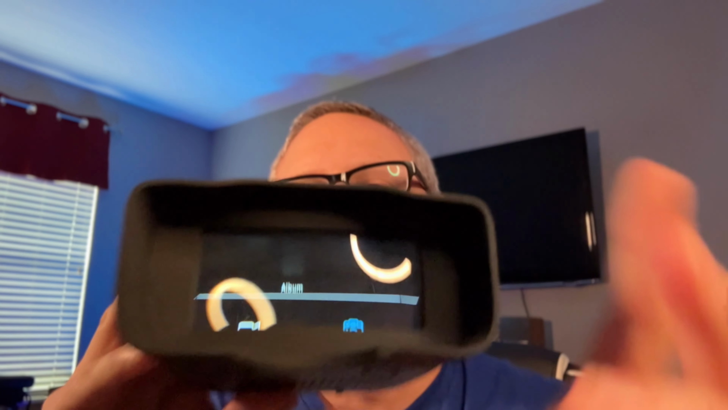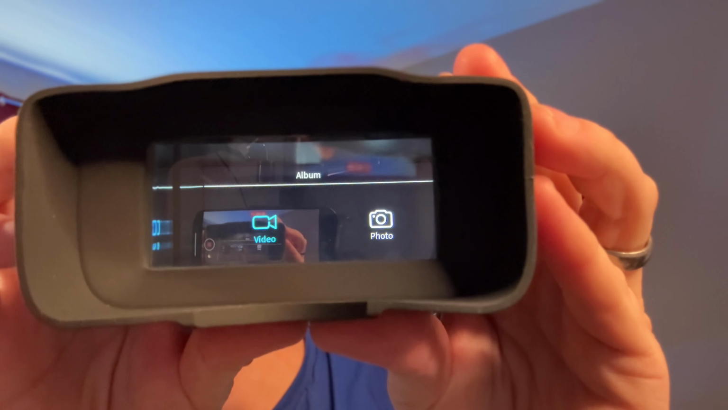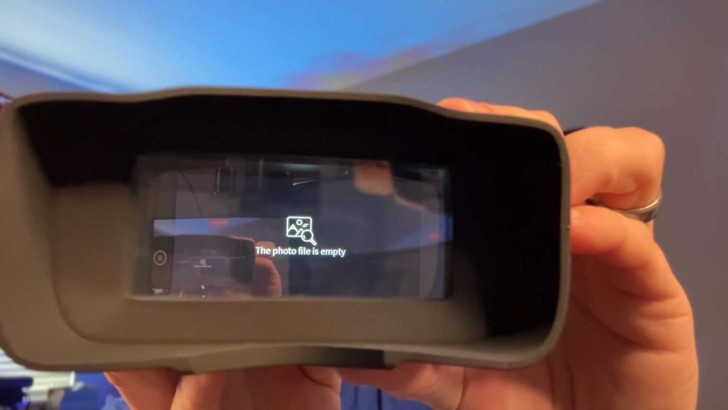So like, if you can see here, it's like I'm toggling back and forth between video and photo, right? And then once you get to the one that you want, you hit the shot button, and it's going to take you into your photos, which I don't have any photos saved. Now, your menu button also, once you're in a menu item, acts as like a back button. So if you want to go back, hit the menu button again, it'll take you back.